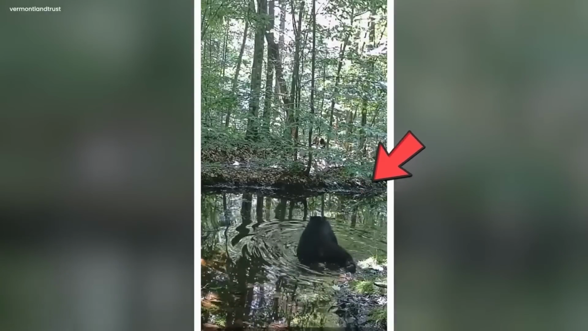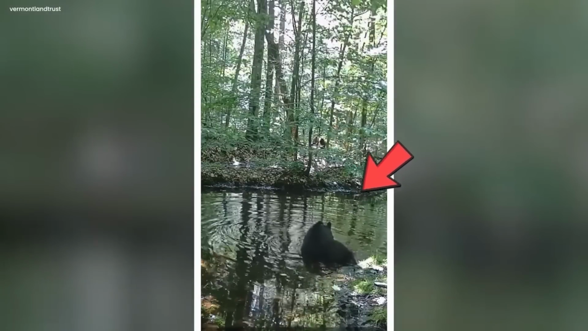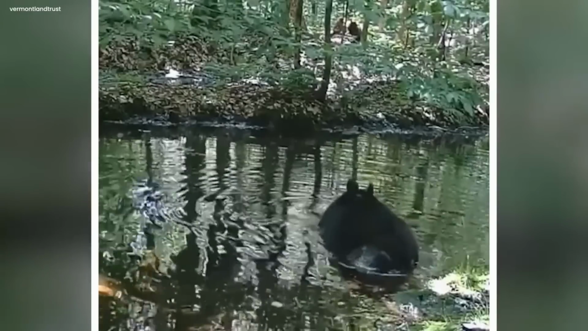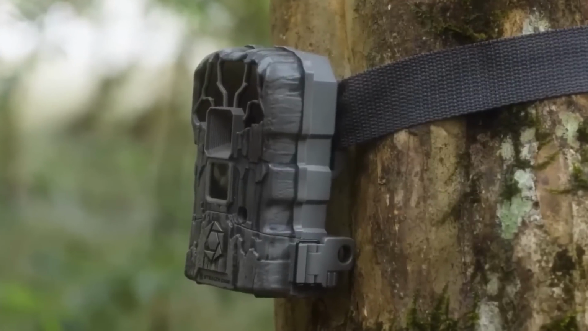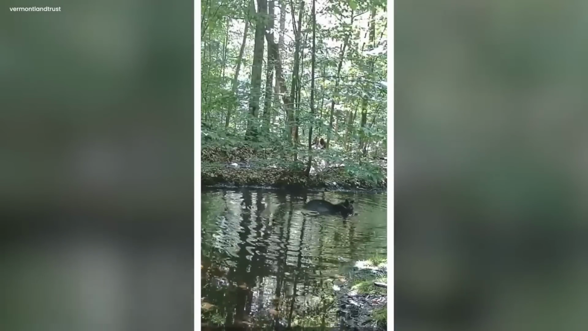A sleek black bear bigger than life ventured into the water, embracing the moment with pure delight. The immense creature seemed to revel in its impromptu bath, splashing around as if in celebration. The trail camera, a silent witness, preserved this rare spectacle that left all who saw it utterly flabbergasted.